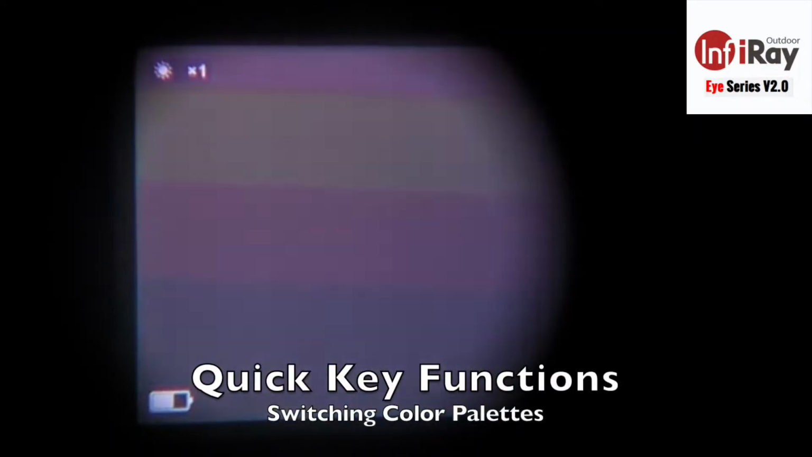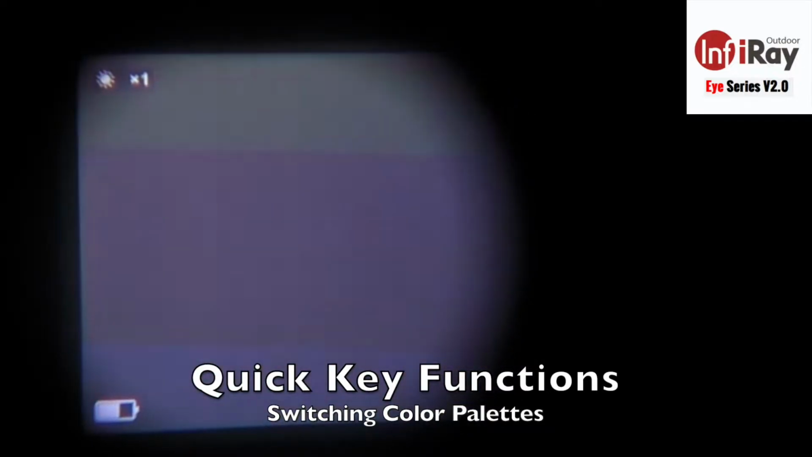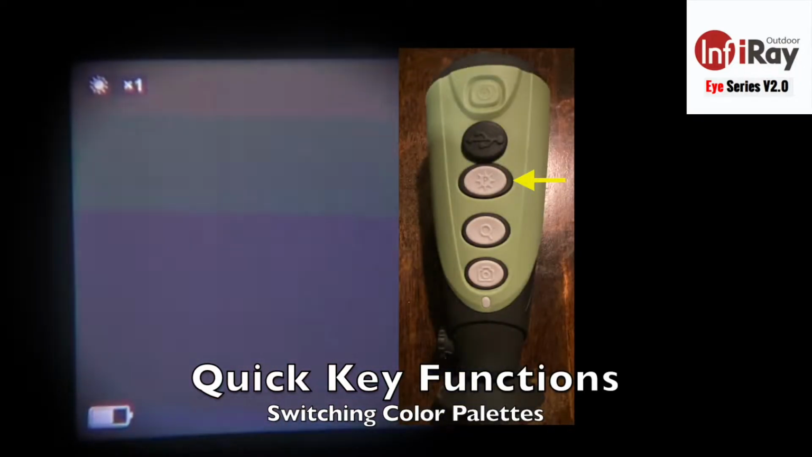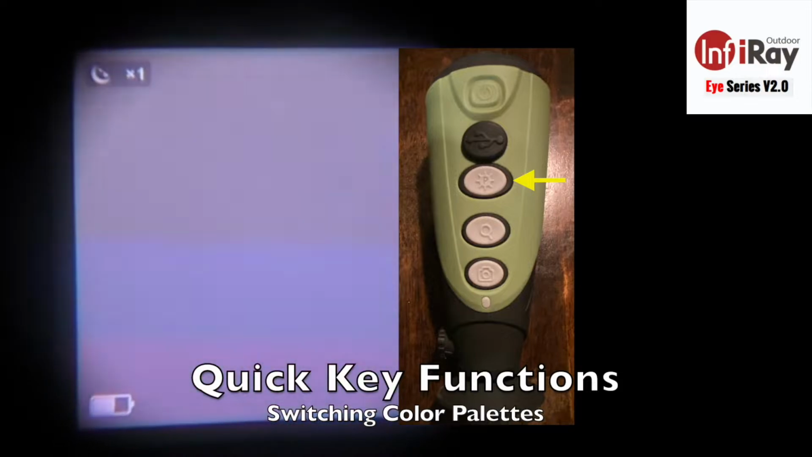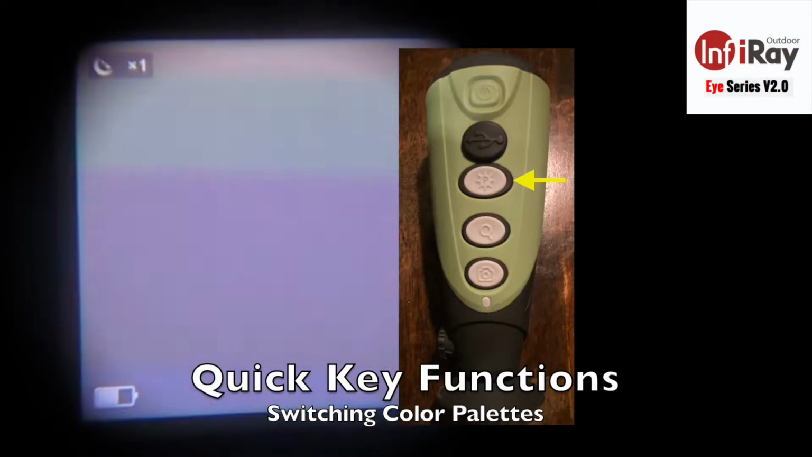So with the unit powered on, let's first focus on the color palettes. As I cycle through quick presses of the P mode button, you'll see a change in the upper left icon, and that indicates a change in the color palette. So right there, a half moon is black hot.